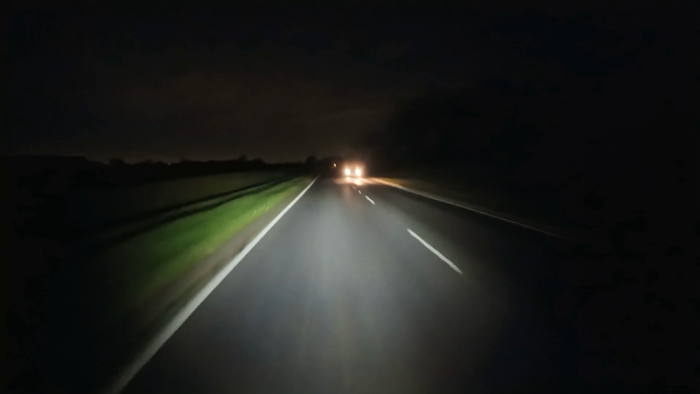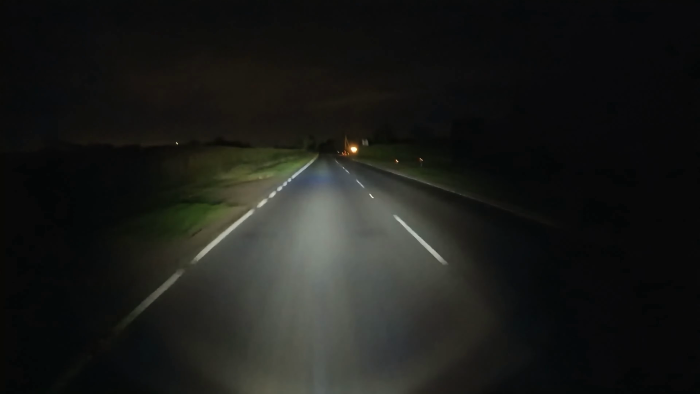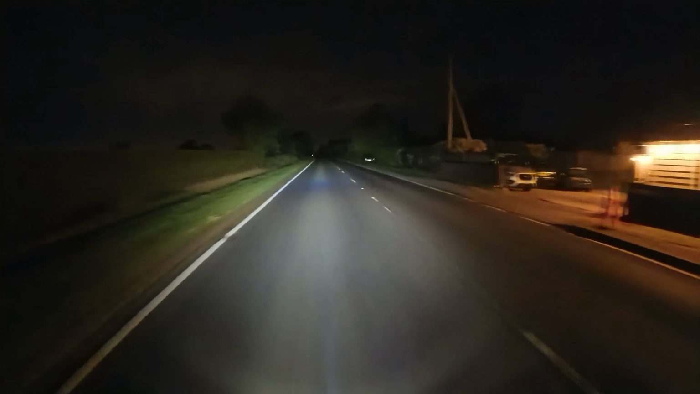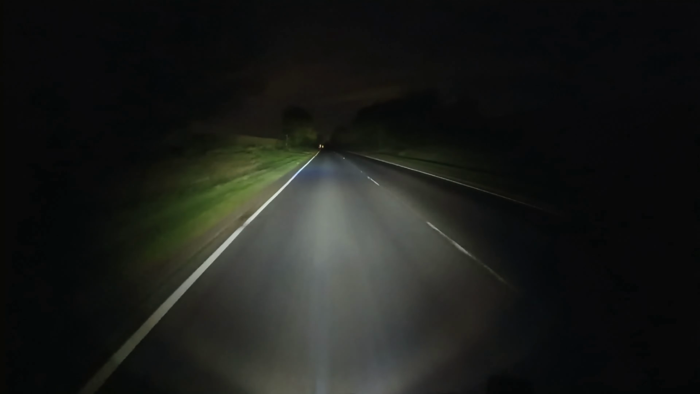I mean, I'm being as vigilant as I can, but there's not a lot to see. Like, if a deer was to jump out of them bushes there, yeah, I don't know whether I'd stop in time or avoid it, because they're so weird. Like, you can kind of tell what a human's gonna do. But animals, oh, you know, they're a law unto themselves. They do their own thing.